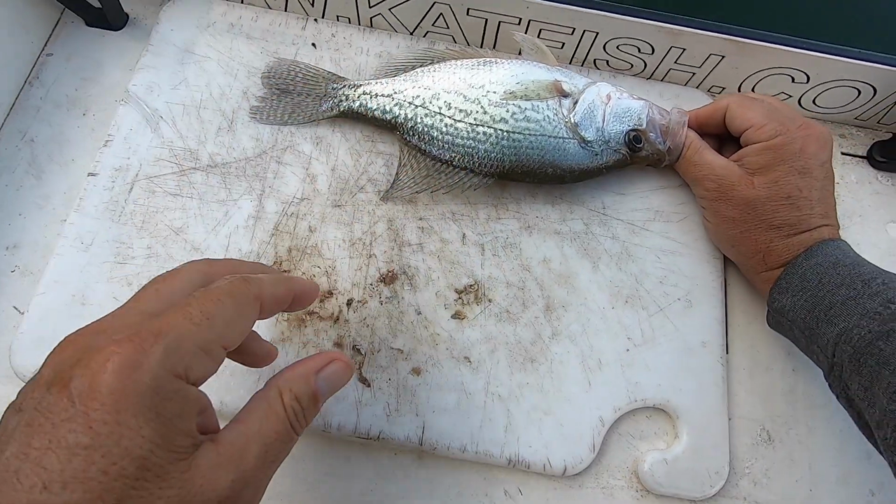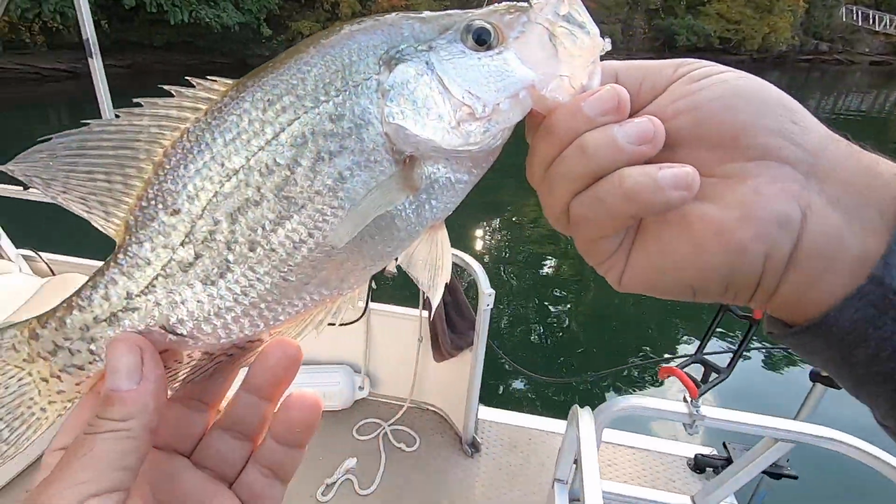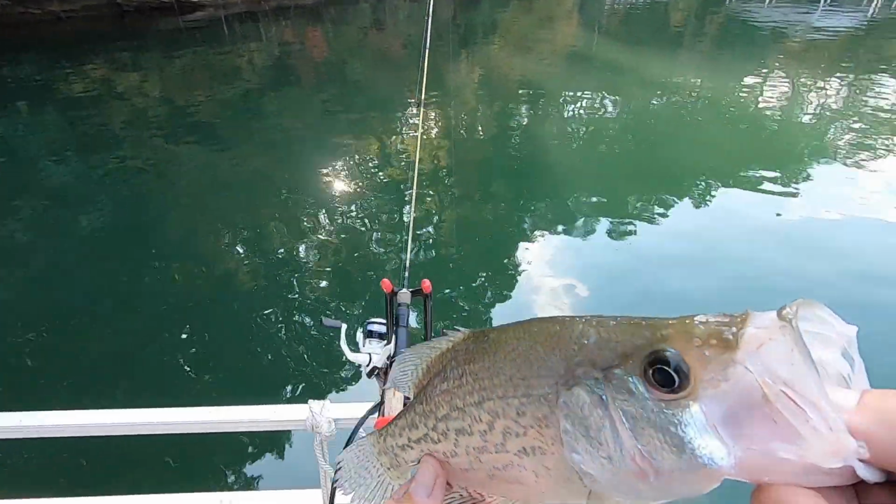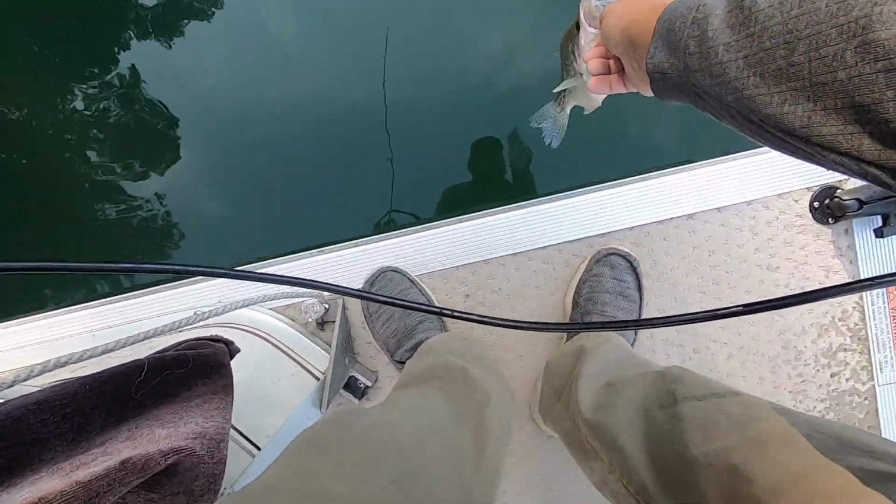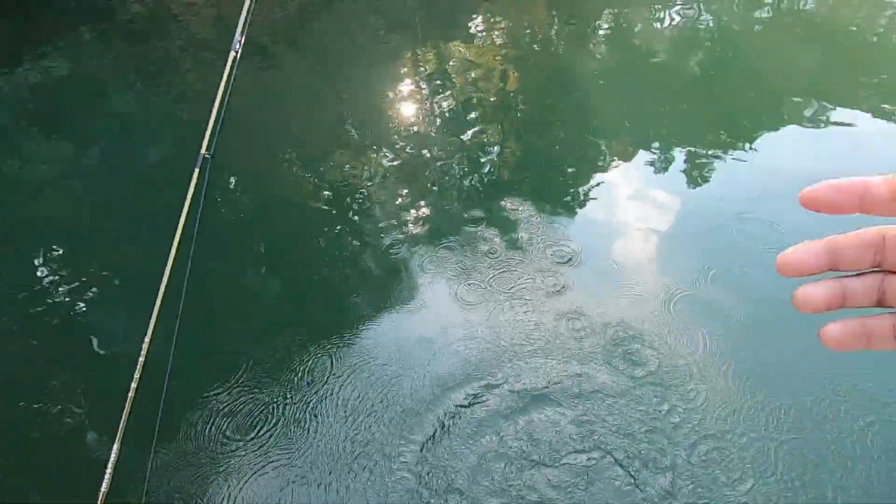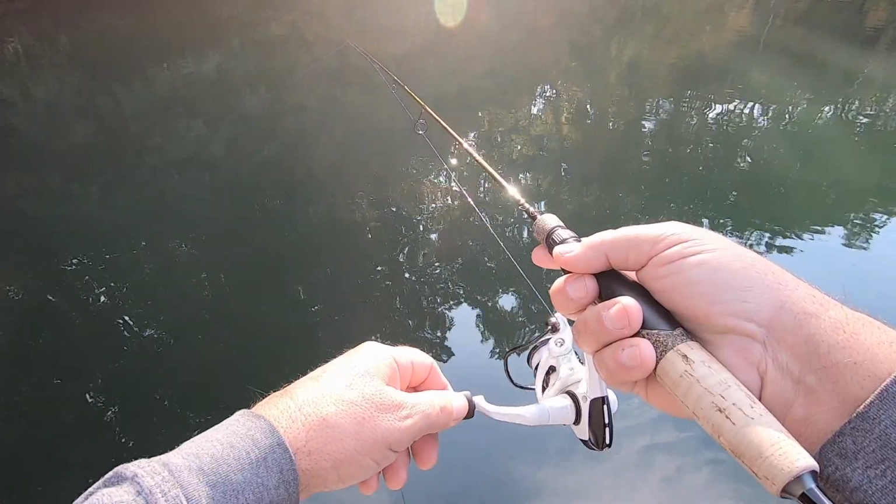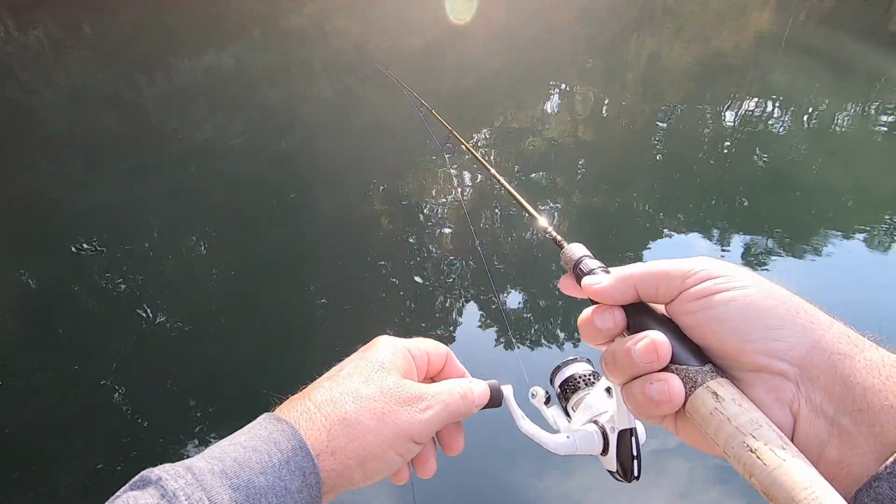About 12 3/4. 12 and a half, 12 3/4. So not bad. Just slow bites. Catching on slow bites. Slow, slow, slow. Gonna go back again. Bye, baby. We'll play another day. Across the top. It's barely bringing it. There's that ball of bait fish coming back in there right up underneath my boat.